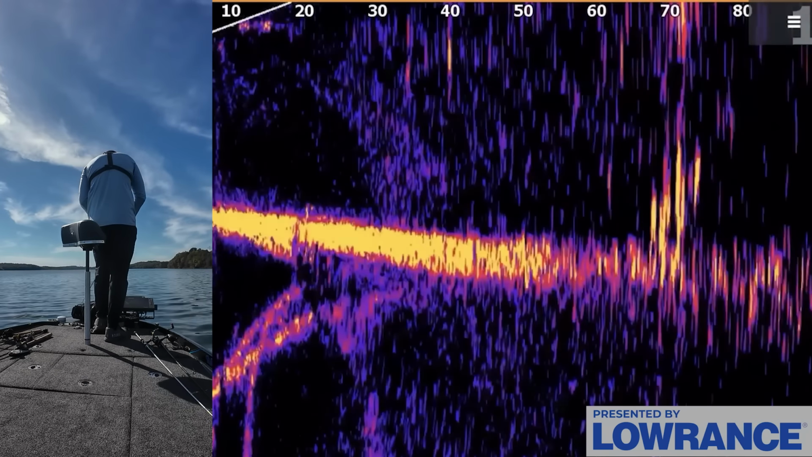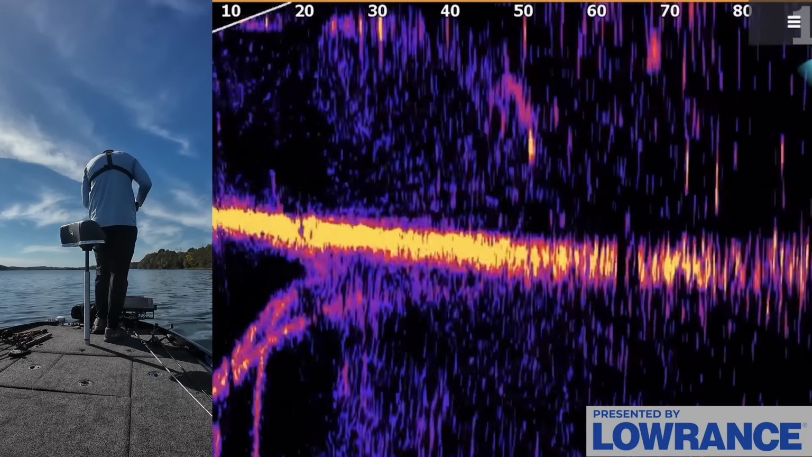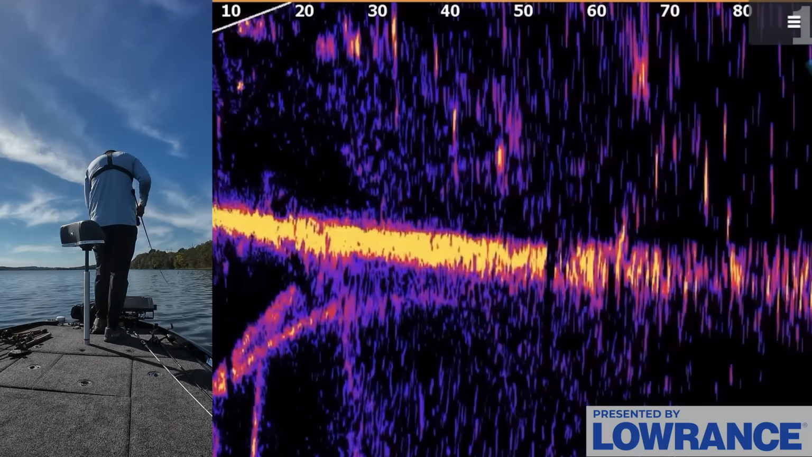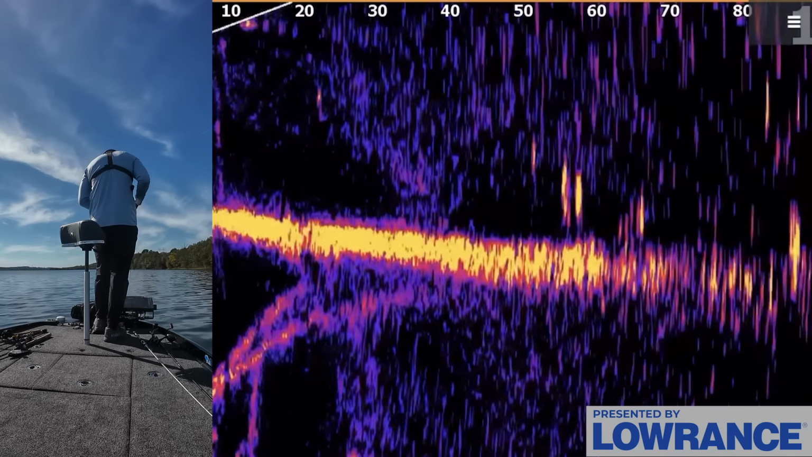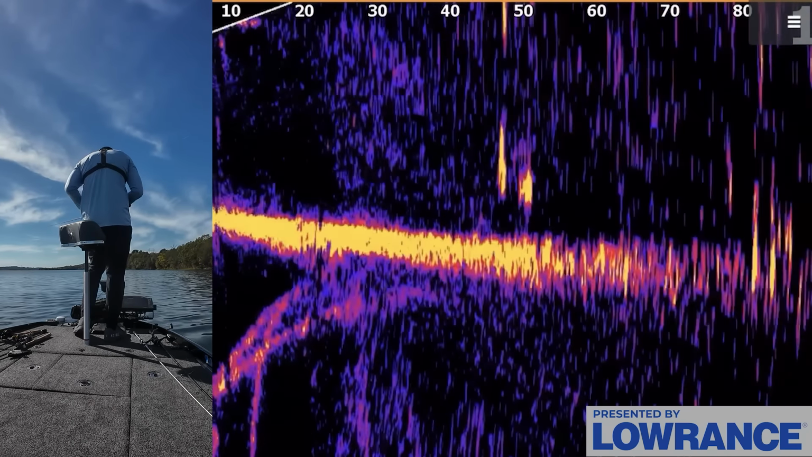And I'm hoping this guy's kind of over the top of one of these piles. But I'm hoping I can catch some of these random fish too. Like there's a bass that's swimming at 40. There's actually several. These are all bass right here. You can see them because they're swimming kind of fast.